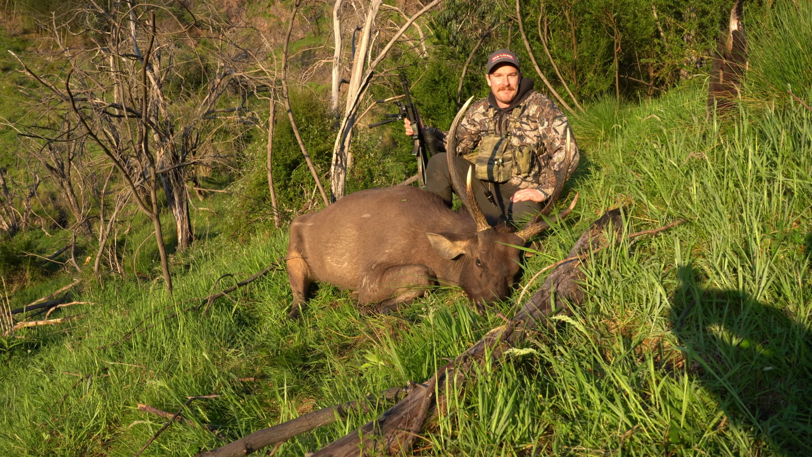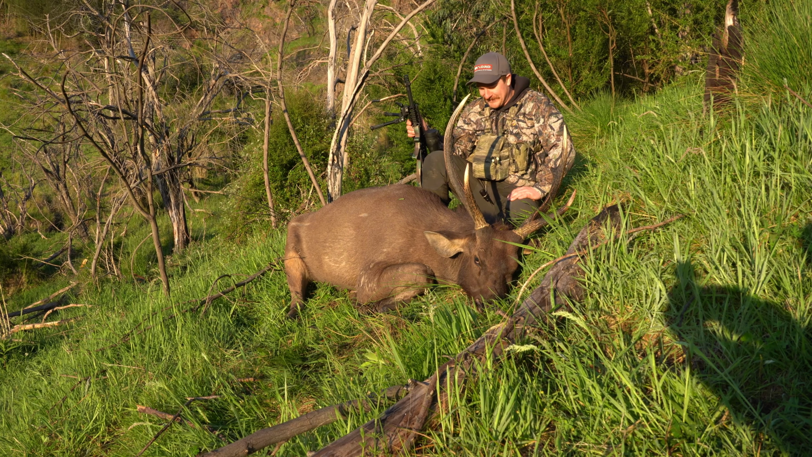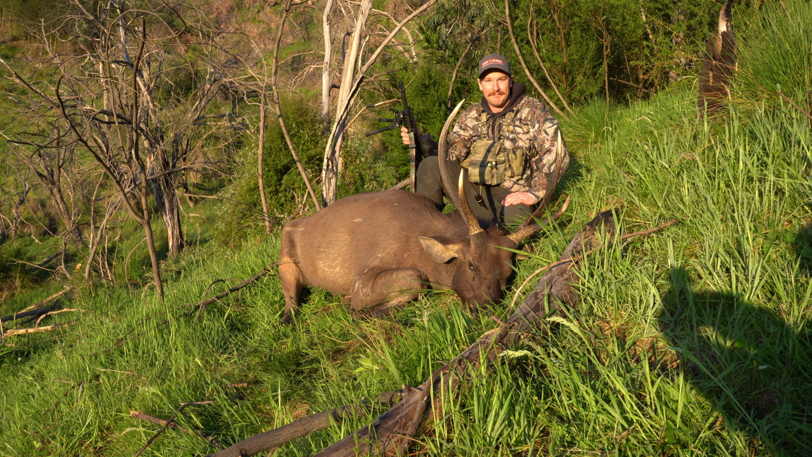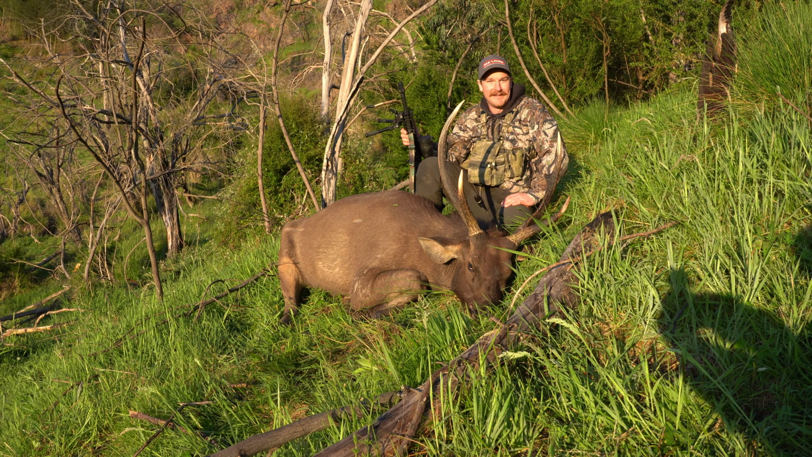G'day guys, Maxwell from In the Dark here, getting out in the day, as Matty would say. I just want to say a big quick thank you to the Gillahans and Luke Munro for bringing me out here in the high country and getting my first Sambar stag, well my first Sambar in general.